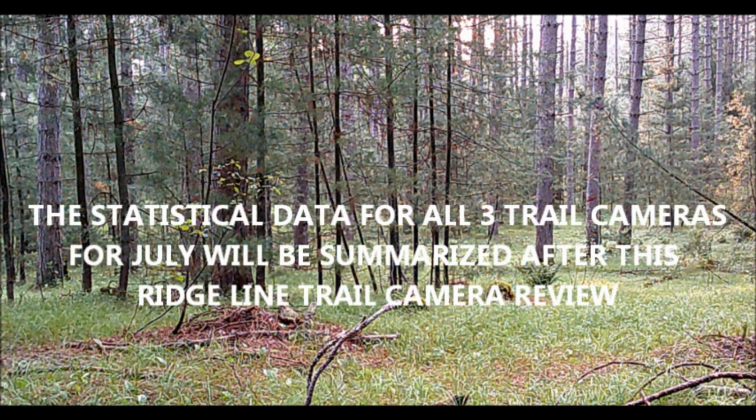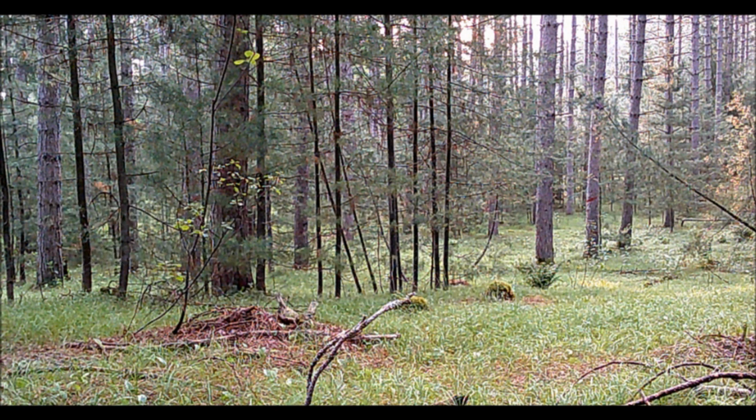Now, I'll sum up the statistical data for all 3 trail cams for the month of July after this last trail cam review. Again, I'm not going to do a voiceover description of the whitetail activity at the ridgeline. I'll pick out some highlights and then I'll add some background music to them. So let's go. Check these out.